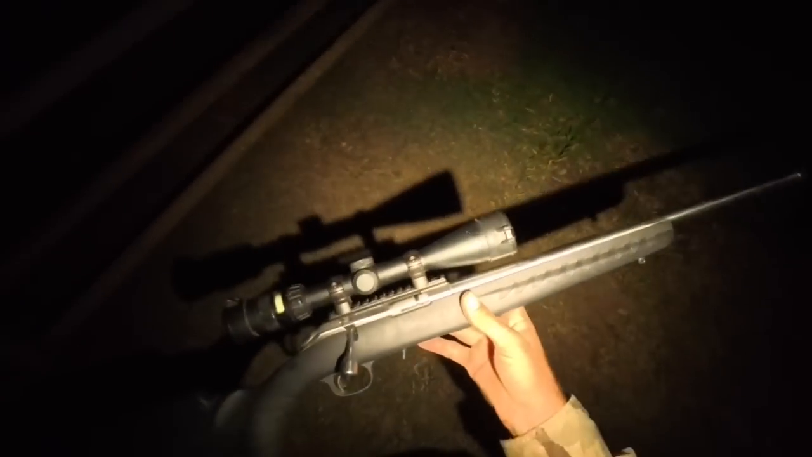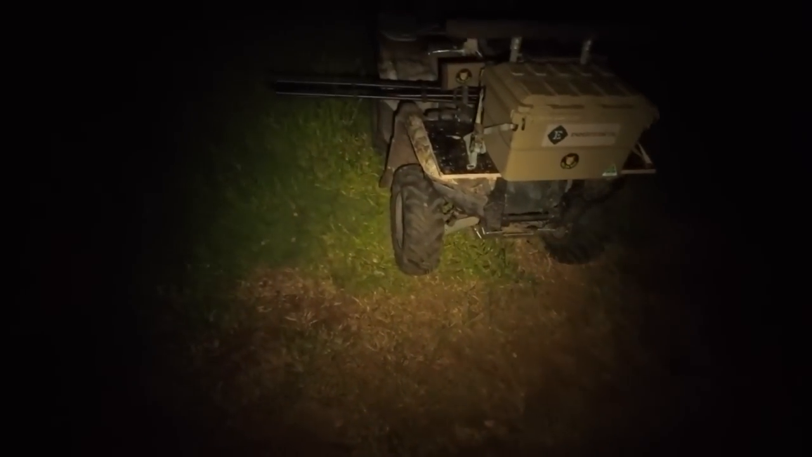Couldn't find any dogs, so I've just got my little Ruger American .22. There's a few rabbits over here around the old house, so let's go over and at least try and get a few rabbits. I don't have my torch mount, I've just got a glass scope, so I'll have to use a tripod and just hold the torch by hand. Old style.